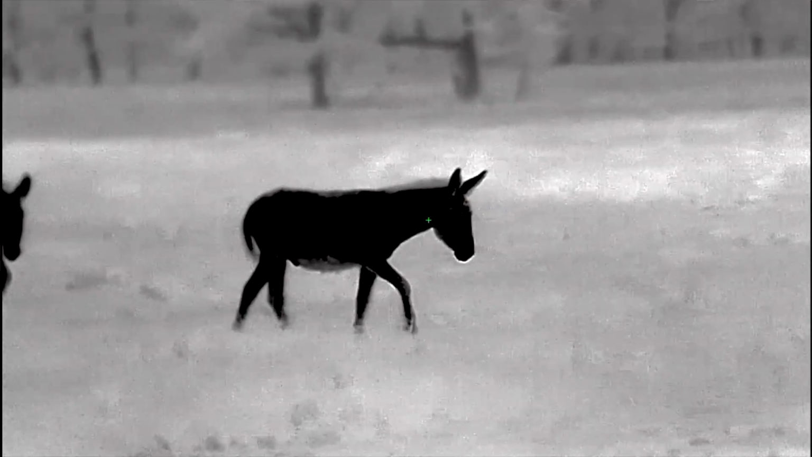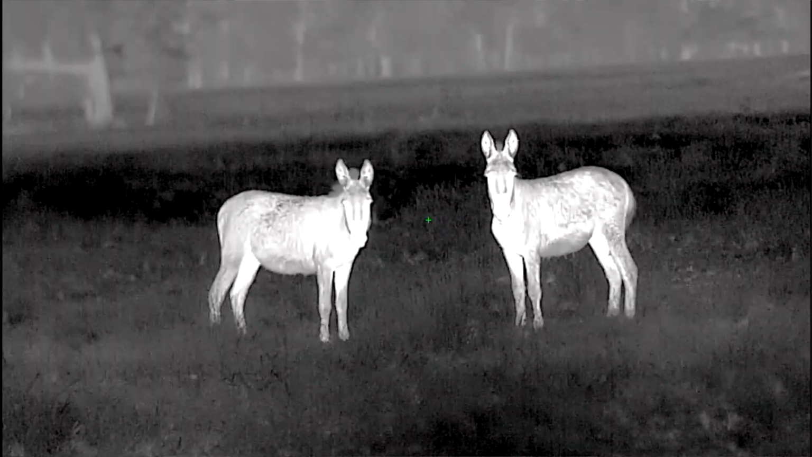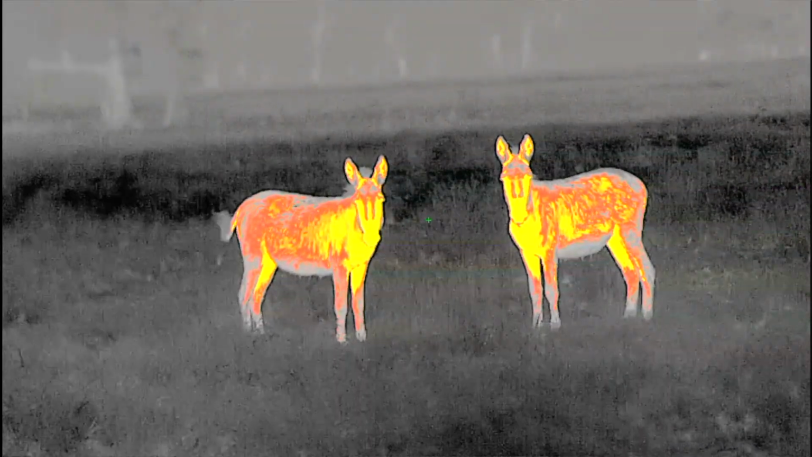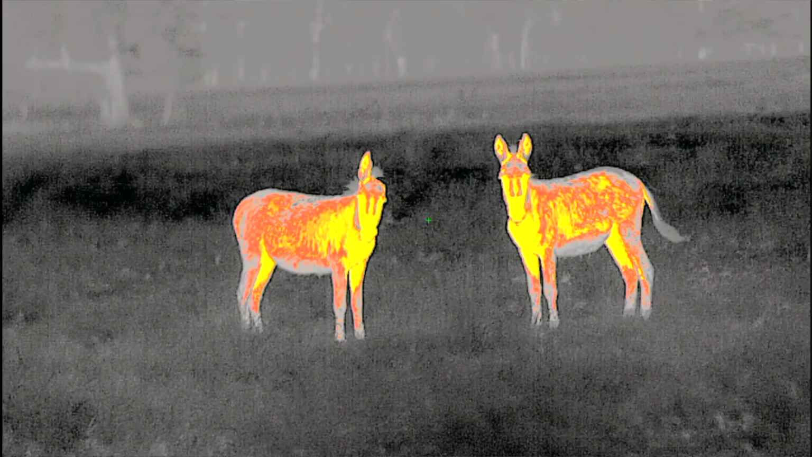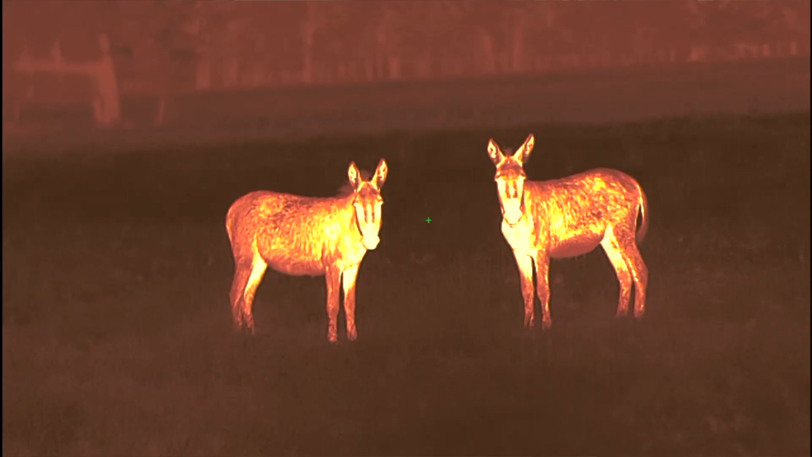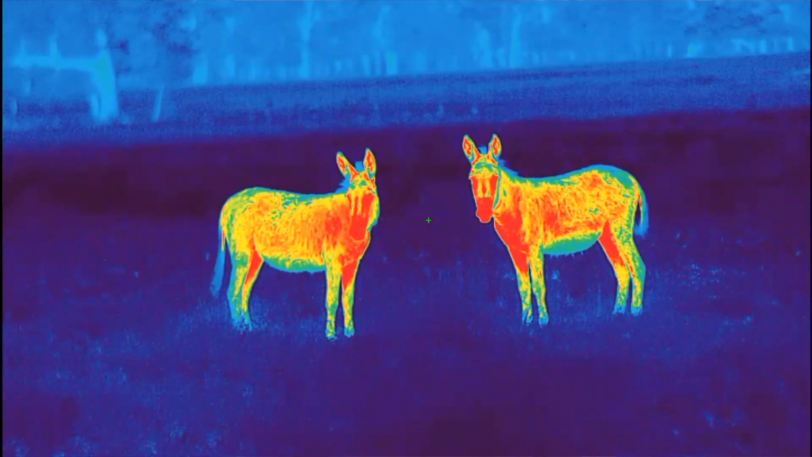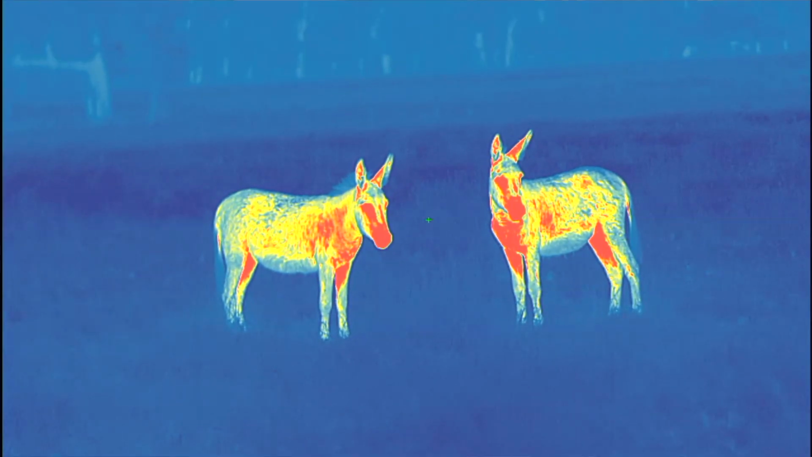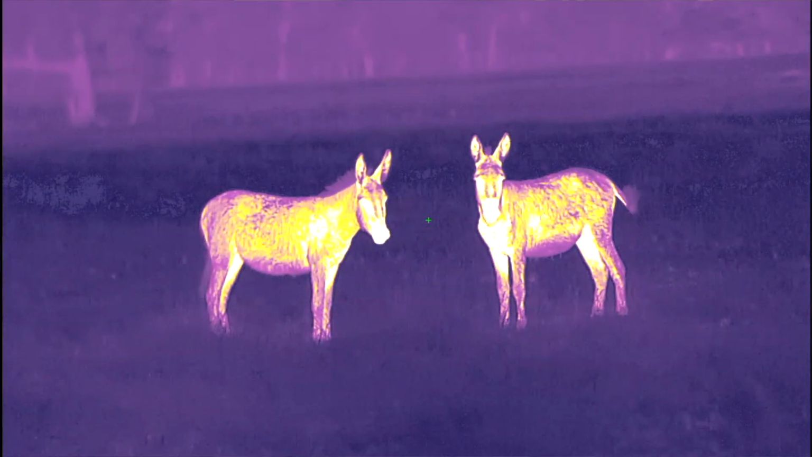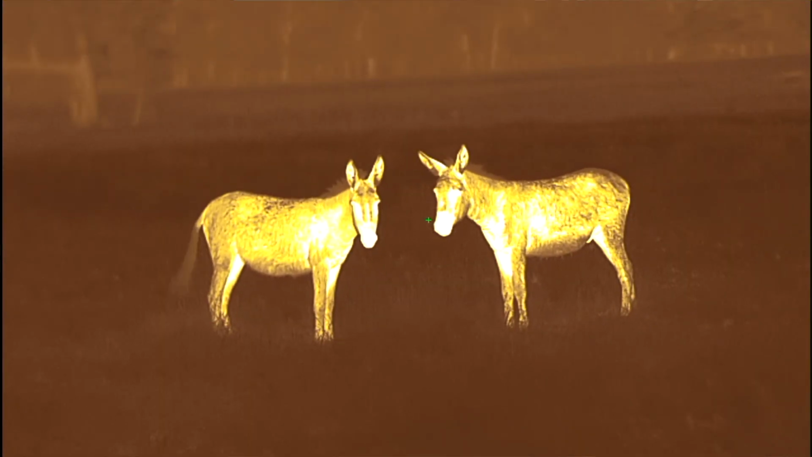So the specs: it's a 640 by 480 thermal core resolution, 17 micron, starts out on 2 power and goes up to 16 power. And it's an 8 times digital zoom. It's got a sub 25 NETD thermal sensor, which is brand new. We'll talk about that a little bit later. It mounts with any standard set of 30 millimeter rings. It's got a 2,000 yard detection range. It's recoil rated to a 375 H&H caliber or a 12 gauge shotgun. It's IPX7 rated, which means it is submersible in 3 feet of water for 30 minutes.